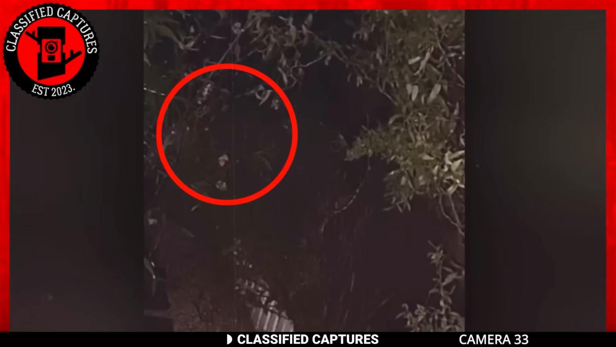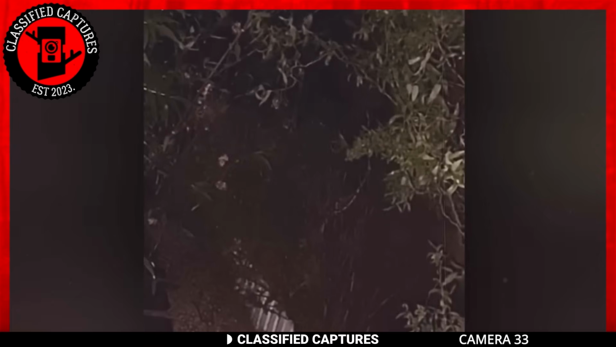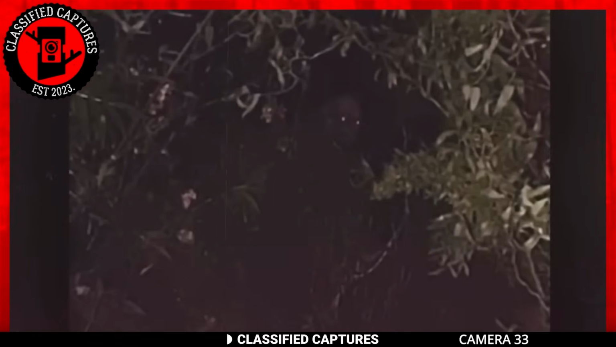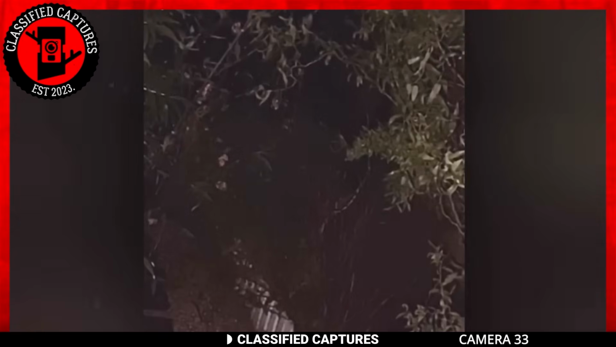This homeowner hears weird noises in his backyard, and so he decided to set his trail cam to see what it was, but he was not prepared for what he saw. A dark entity in the bushes lurking with glowing eyes. This creature doesn't look like a monkey or any other small animal from the wild. It gives off this creepy and eerie feeling, as though it were some kind of dream monster.